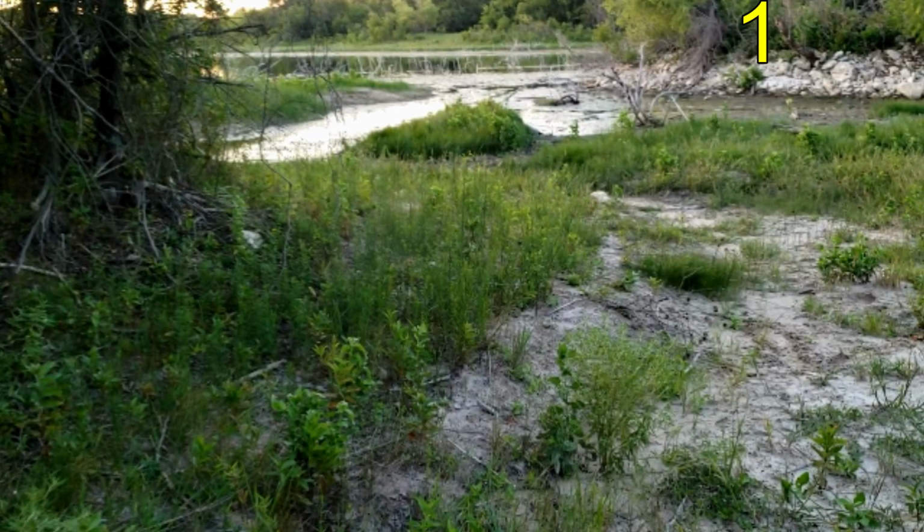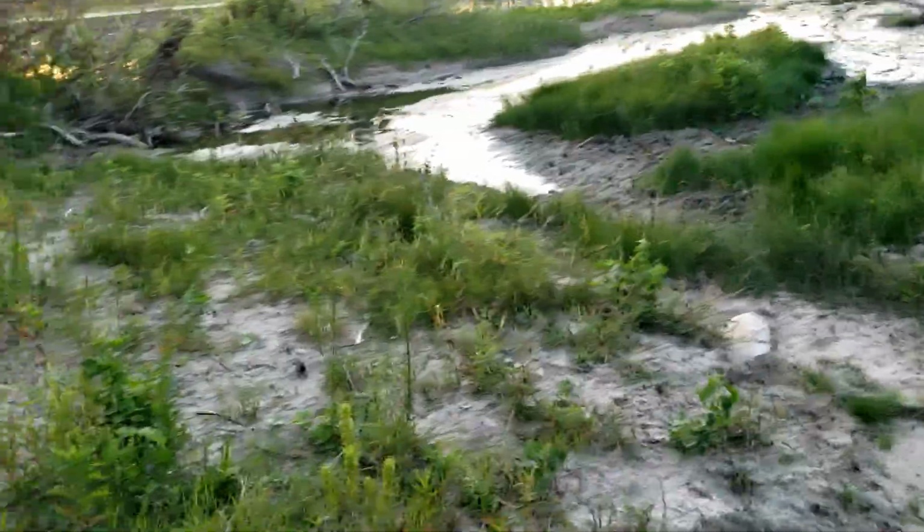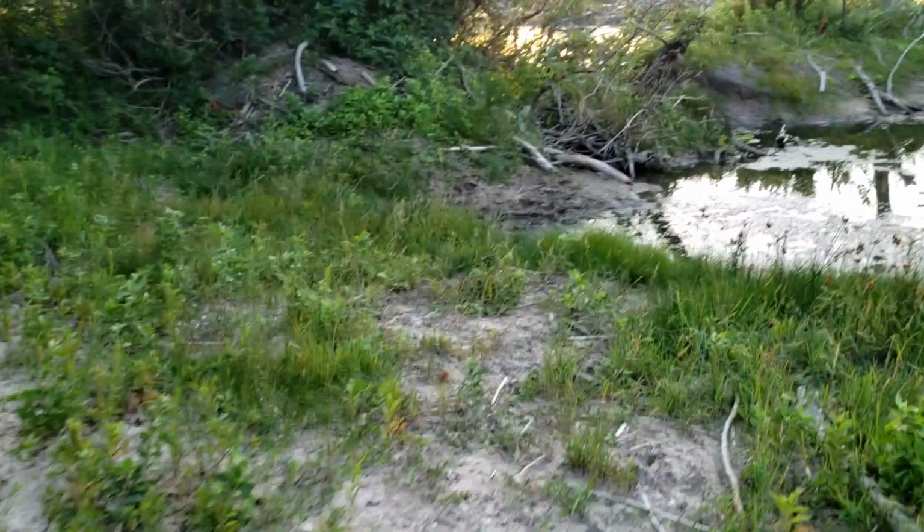And from this perspective, there's the jetty, the first jetty that I was on the first hunt of this year, a second jetty that's on this side, and a beaver lodge that appears to be where the arrow is pointing. We'll see that in a second. So I come around here, that's going to be the beaver lodge. That's right there on the second jetty. We'll get some better pictures of that. I'll show you in a minute.